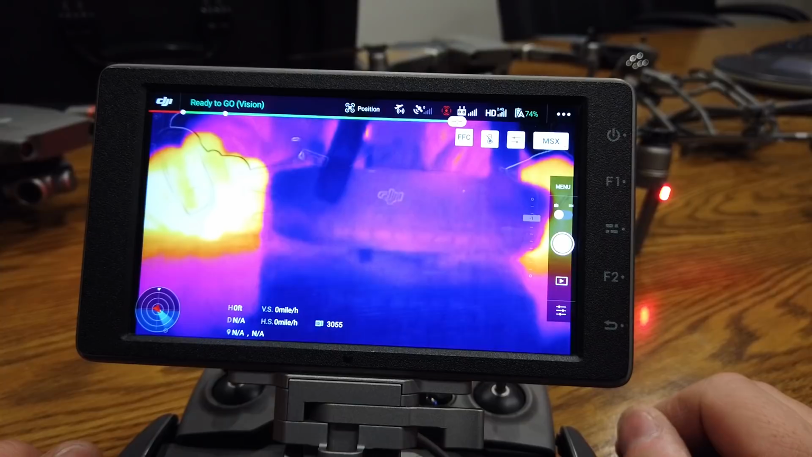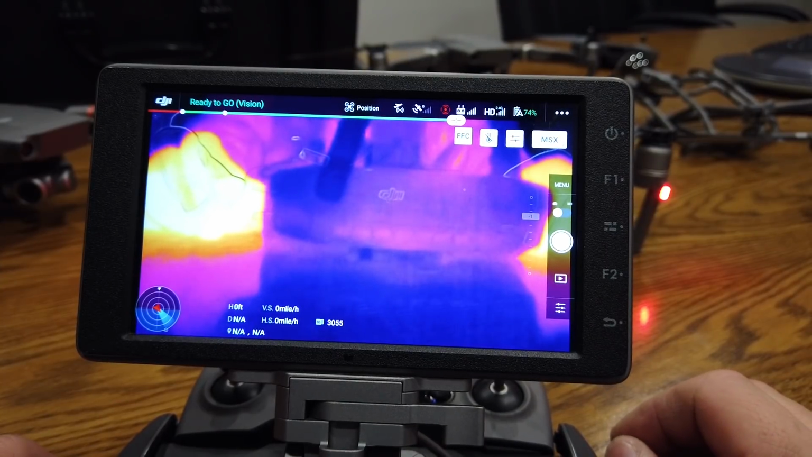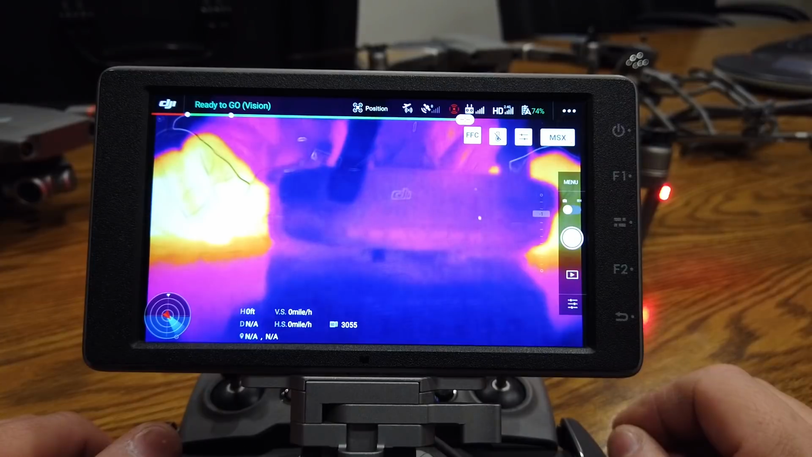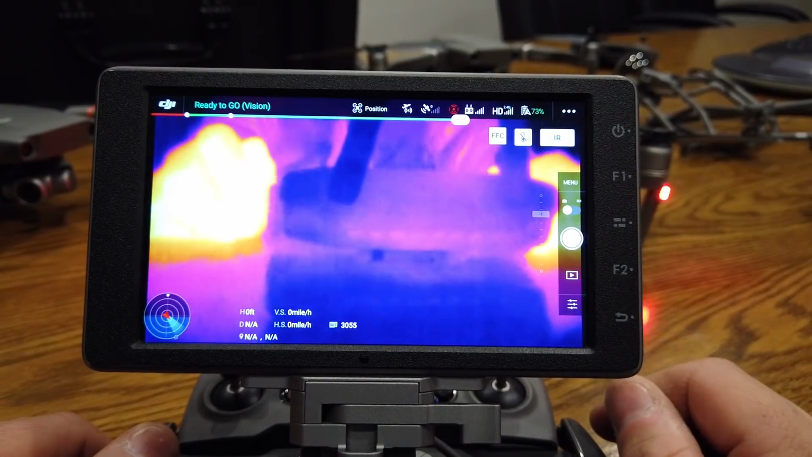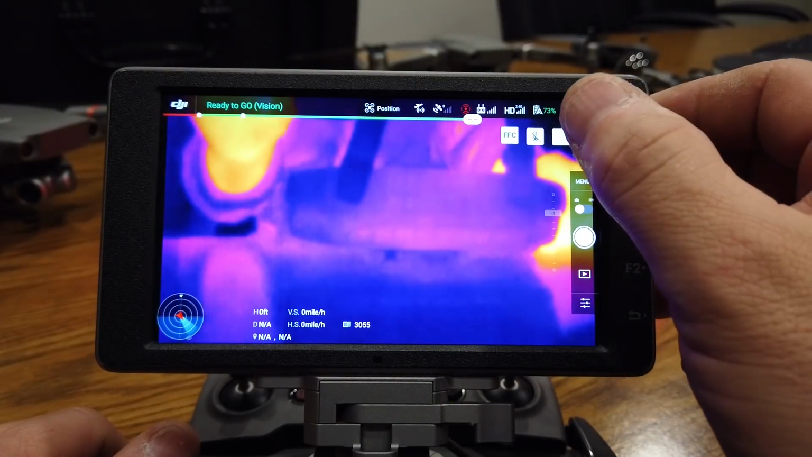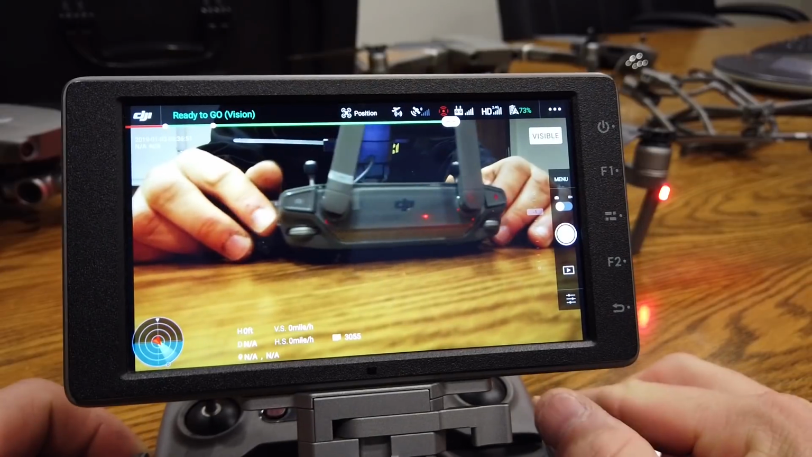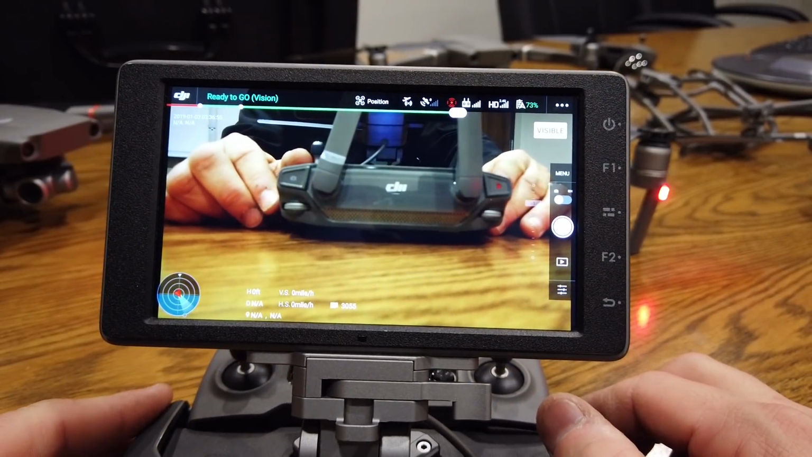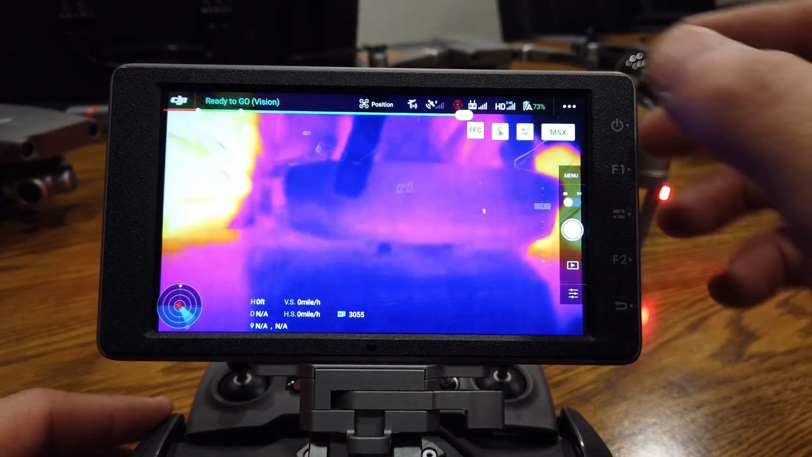That's great for your hazmat placards or any kind of contents and stuff like that. Also for license plates or addresses, whatever you might need to read. Anyway, that's MSX. We have IR, which eliminates that overlay in case you need to get rid of it. And then we have visible. Now you can see this is just your regular up to 4K camera that we can look at later. So kind of go back into MSX here.